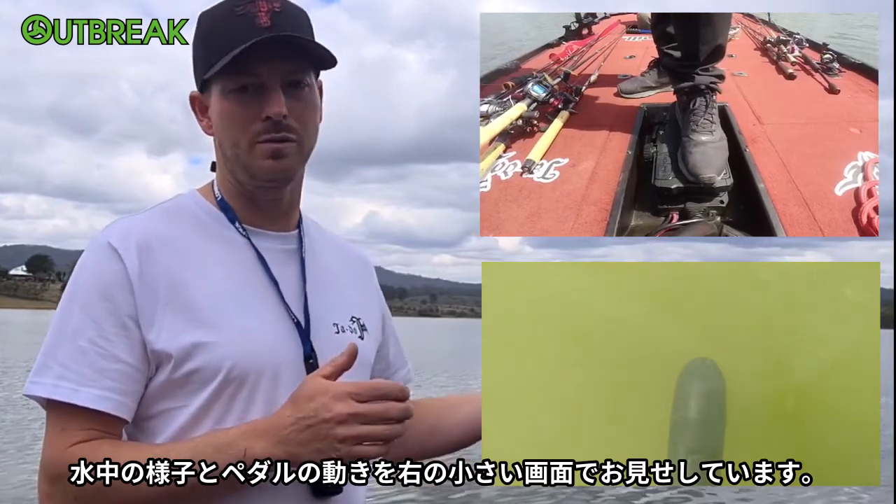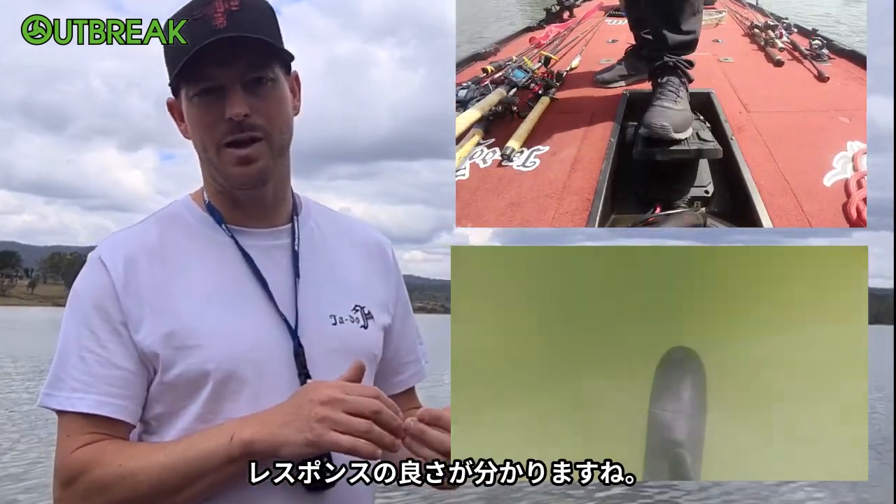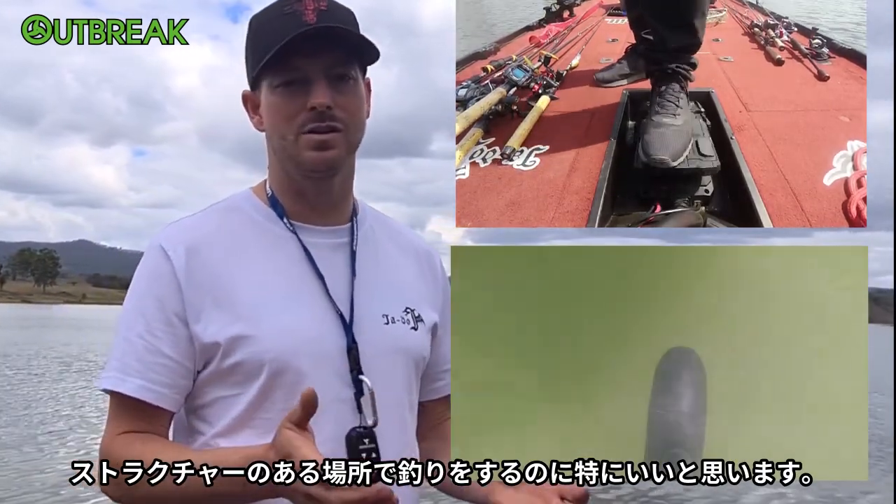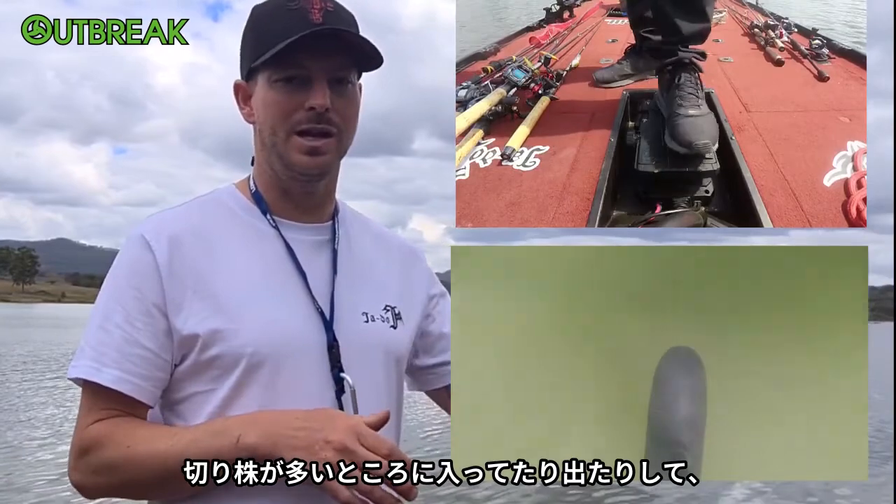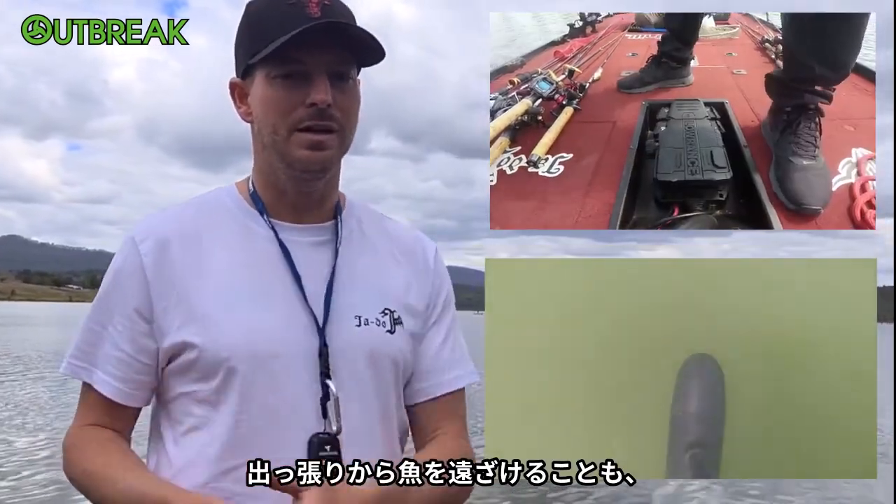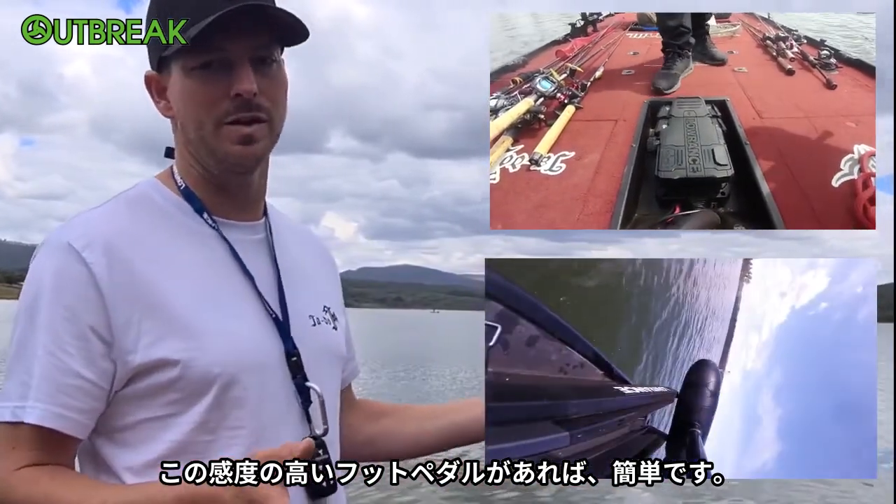As I'll show on a little video underwater, as well as my foot on the pedal, you'll see how responsive the foot pedal is. I find it to be super good, especially fishing a place like this where it's heavy structure, lots of timber, you're going in, you're coming out, and you want to steer the fish away from the snag itself. So it gives you the ability to do all that with this sensitive foot pedal.